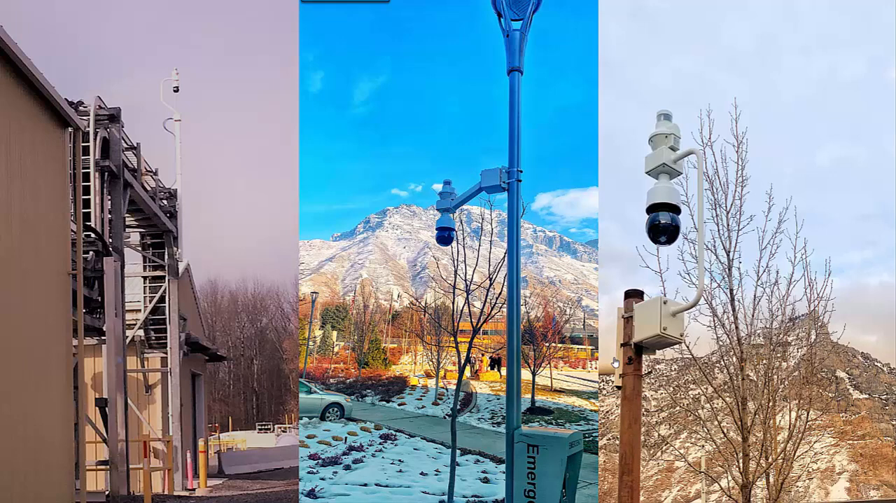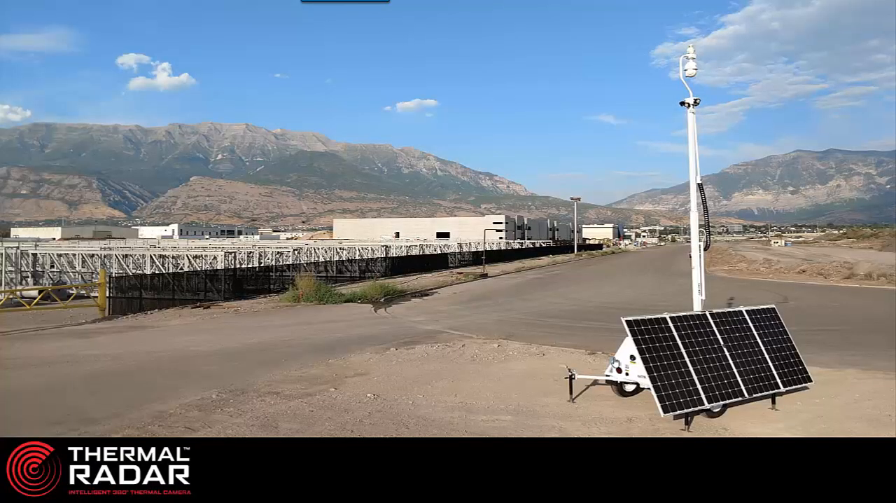Now, because our thermal radar wants to sometimes be used as a remote solution, we make a trailer system. So this is a mobile trailer with solar panels and a 4G router and a VMS platform. Everything is inside the trailer. So this is the kind of solution where you can literally drop the trailer, fold out the panels, start it up, do configuration. We can have this unit set up in about 30 minutes, and then it's totally autonomous. It will just run and detect and move the PTZ wherever it needs to go.